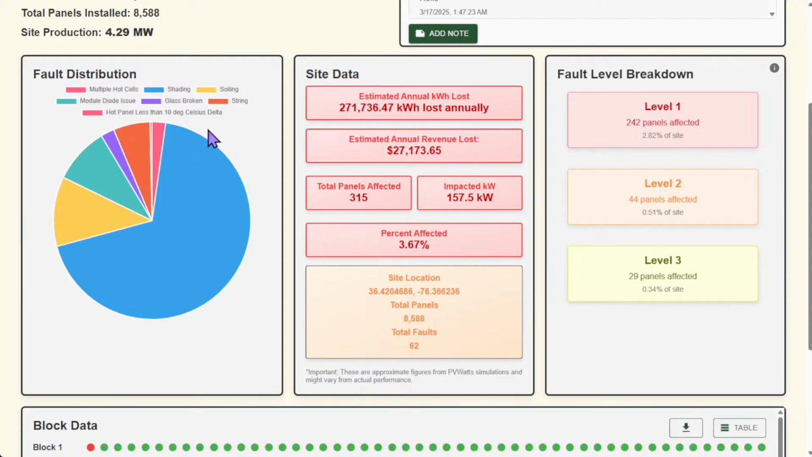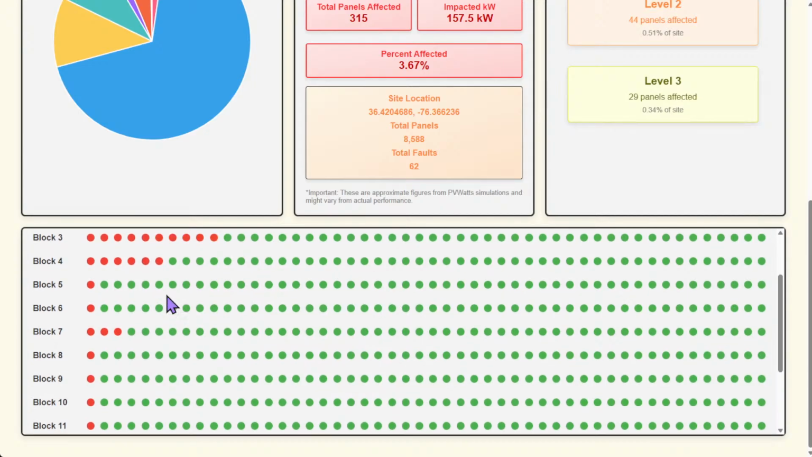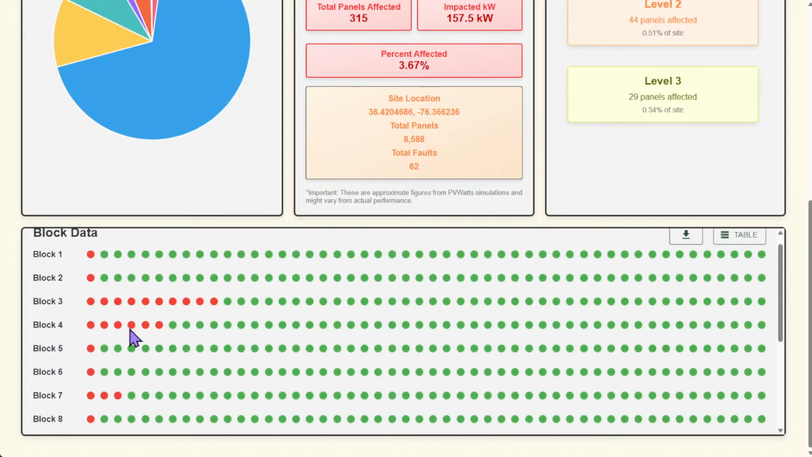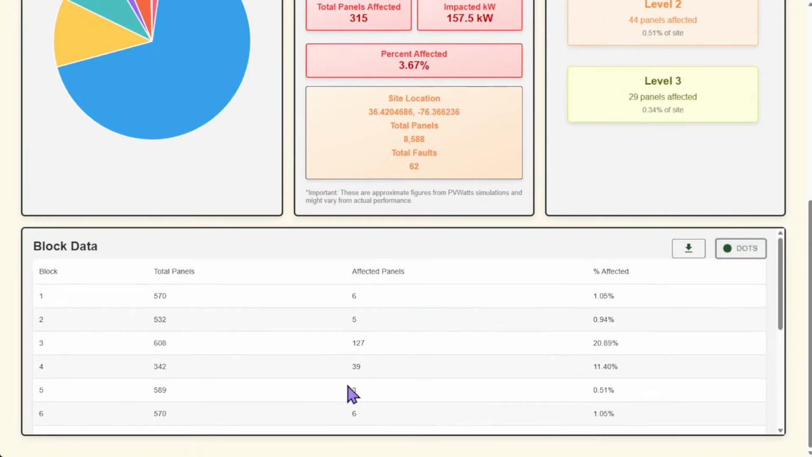You have some data visualizations like a pie chart, as well as this block data table right here. For this site, for example, there are 15 individual blocks, and based off of the color of the circles, you can see that block 3 has a few more issues than blocks 1 and 2. And if circles aren't really your thing, you're able to change it into just a broken down table like this.